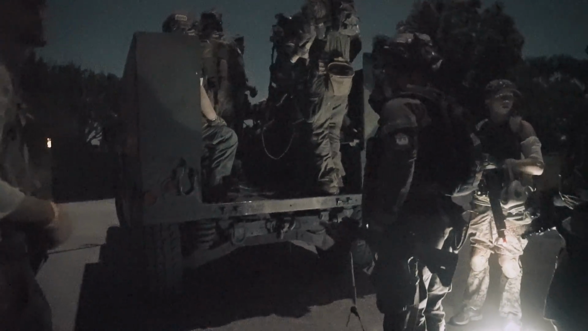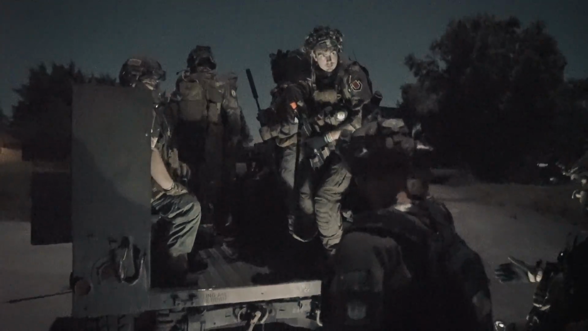We have to pick up every single piece of shrapnel from the pyro, so I'm gonna get you guys out here. You're up ahead just running around. Good. Let's go! Load up! It's all volunteer work.